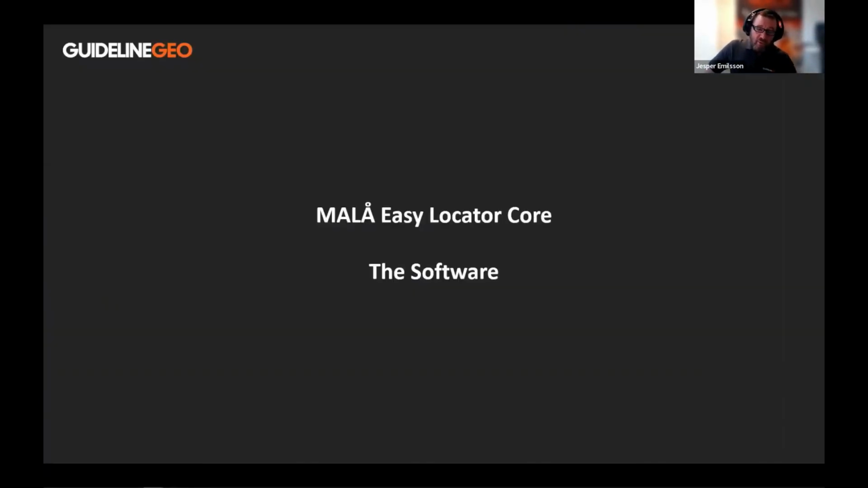And now we're going over towards looking at the software, and I believe that Andreas has a few news to tell also about the software. Thank you. Yes, indeed.